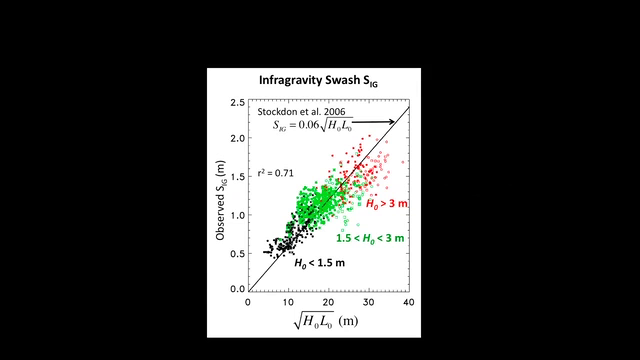The black symbols are the small waves, green symbols are moderate waves, red symbols are big waves. I note that all of those fall pretty well along that parameterization line. Actually, if I get a best fit line just to the data, I get the exact same slope as for the parameterization. So this parameterization developed in 2006 with old data for moderate wave conditions seems to work pretty well, and the small, moderate, and big waves all fall along the same line. So we like that one.